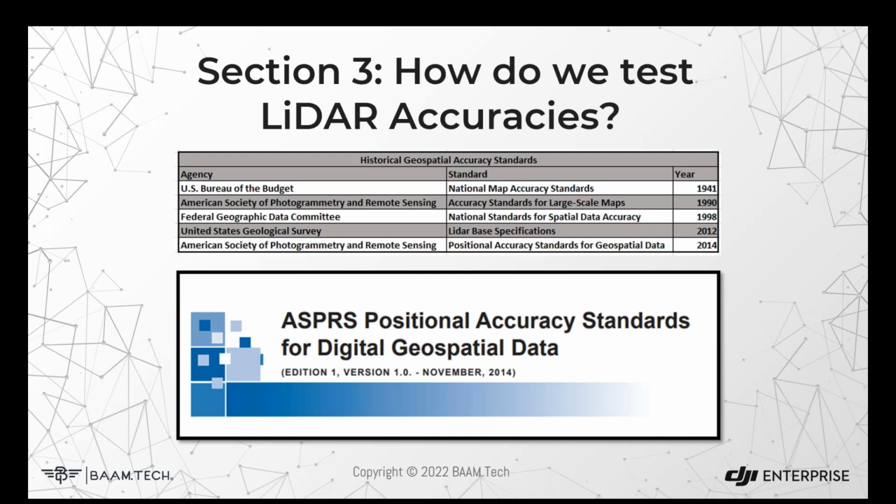Thankfully, we have ways of measuring that. So we have different specifications to do that, to measure the quality of these systems, the absolute accuracy, the relative accuracies. And we've had mapping standards for quite some time. We're going to focus on the United States. Those are the standards I know. And we've had mapping standards since at least 1941. ASPRS actually helped the US Bureau of Budget for those national mapping standards.